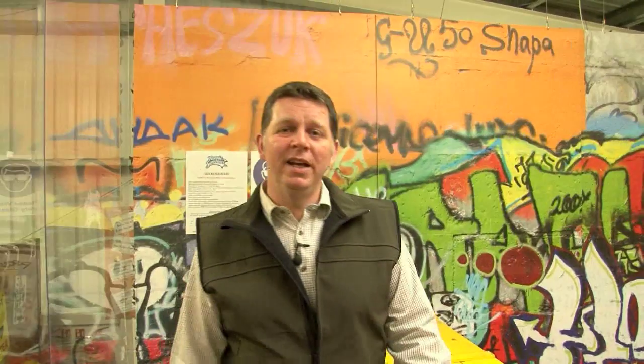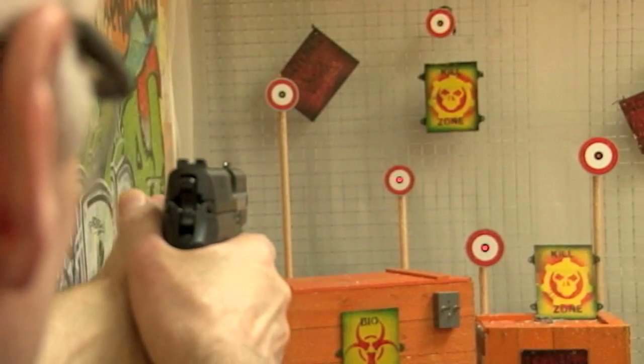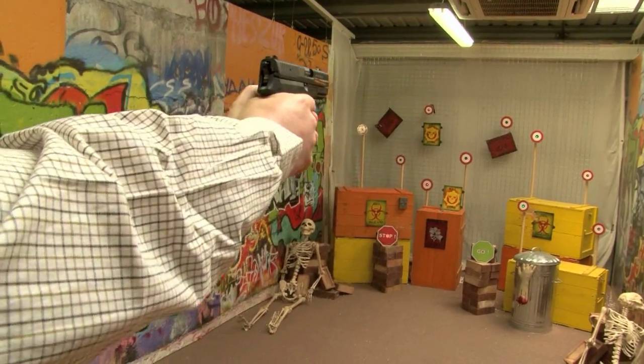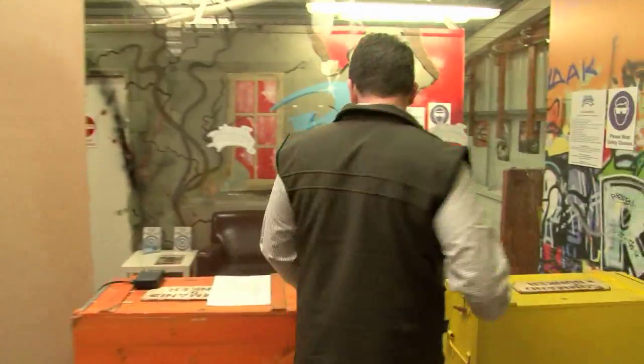So we've now come upstairs from the shop and we're going to take a quick look around at the two pistol zones that we've got here at Ronnie Sunshines. This is our electronic BB range. It's a two-player game and it's a speed competition. Fastest one wins. We have great fun up here shooting and blasting away with BBs. Just follow me through this way.